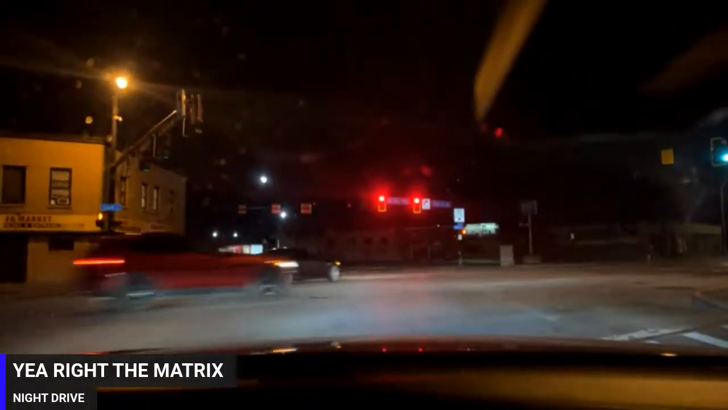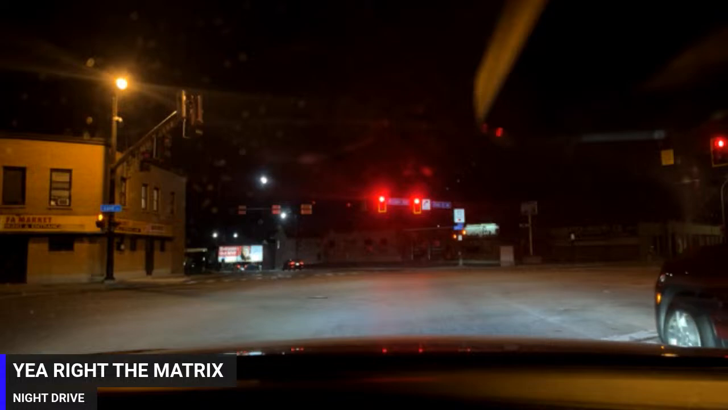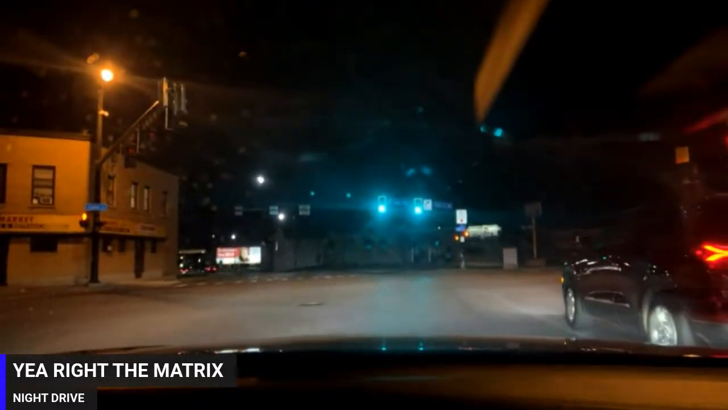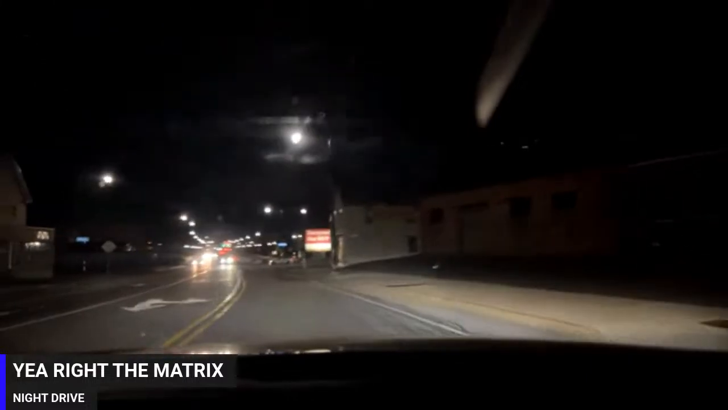But yeah, we're gonna go over the bridge and then go to Clinton a little bit and come back over on this side and then go all the way down Dewey. Damn, that car ripped that corner. Holy shit.